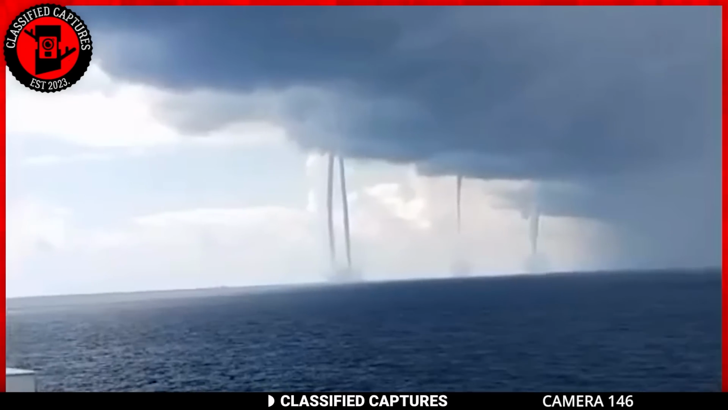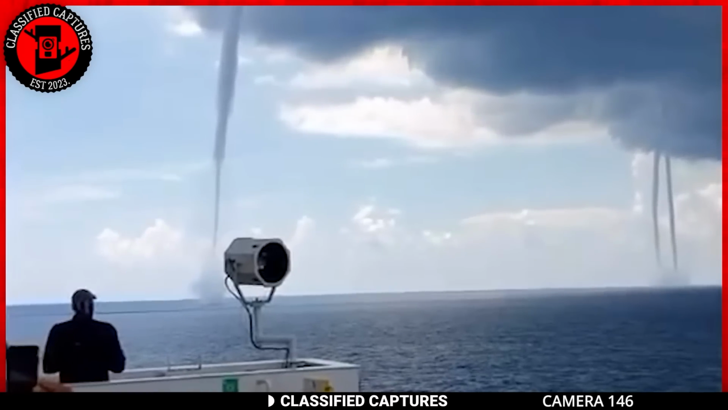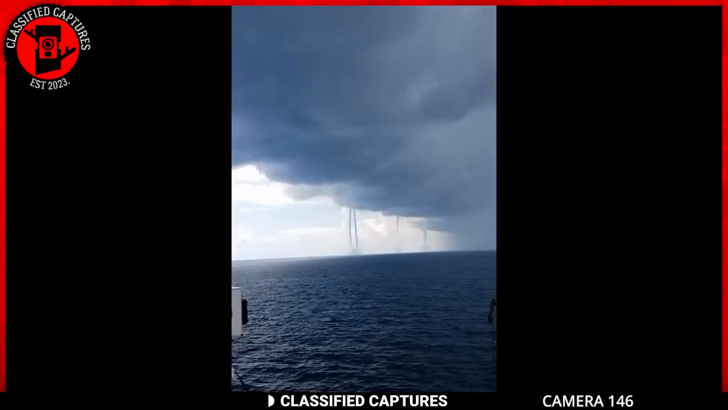Still in Mexico, or rather on the waters of Mexico, sea voyagers bear witness to not one, but 5 water spots.